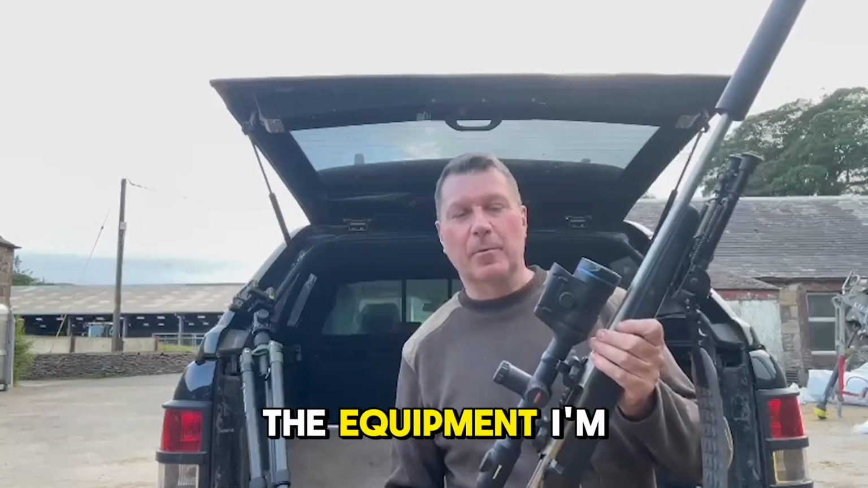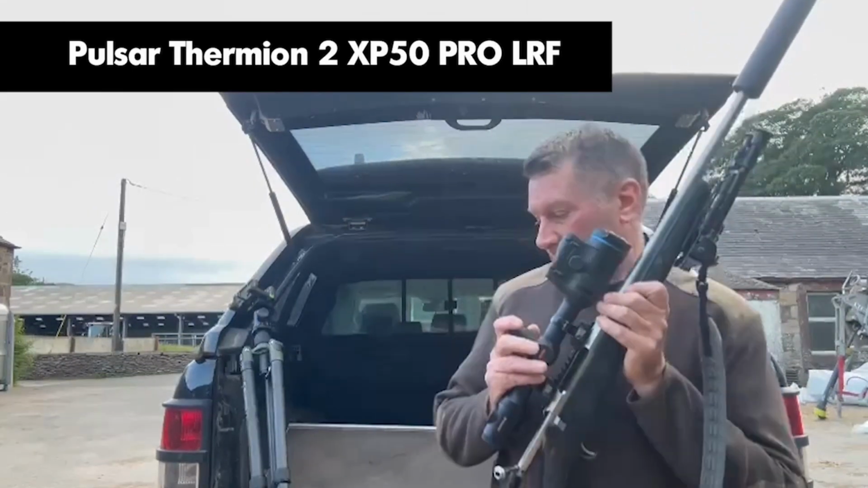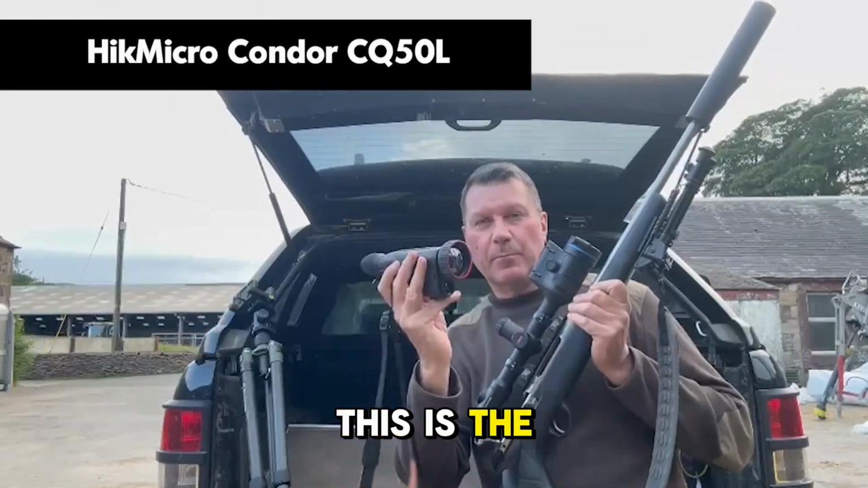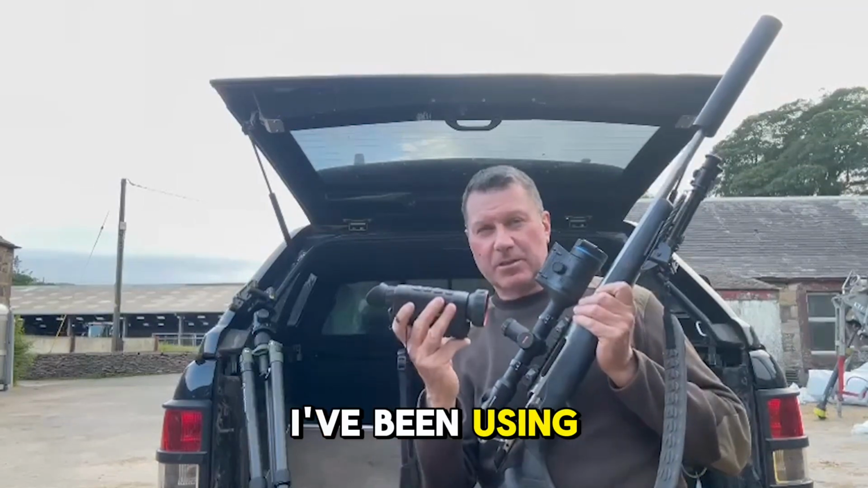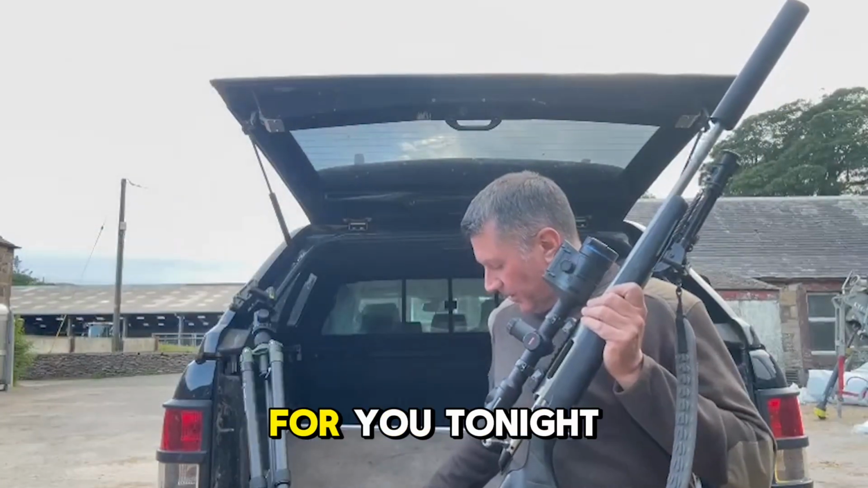The equipment I'm going to be using tonight out foxing is the Thermion 2 XP50 PRO from Pulsar and the HikMicro Condor CQ50L. This is the one with the 50mm lens and the 640 sensor. I've been using this a lot for deer stalking recently. I absolutely love it. So I'll get some good footage for you tonight.